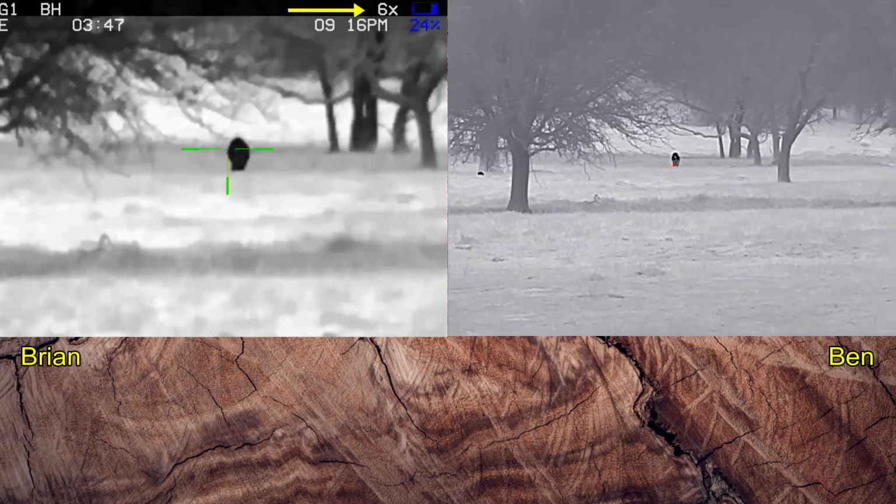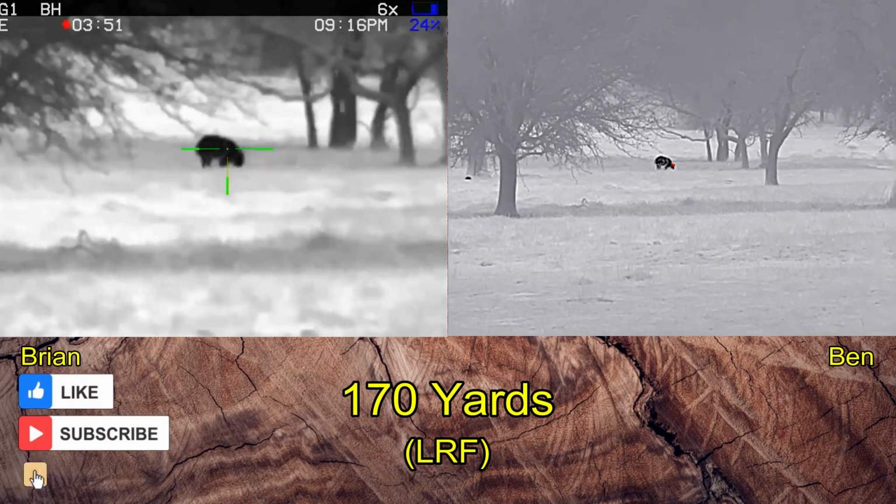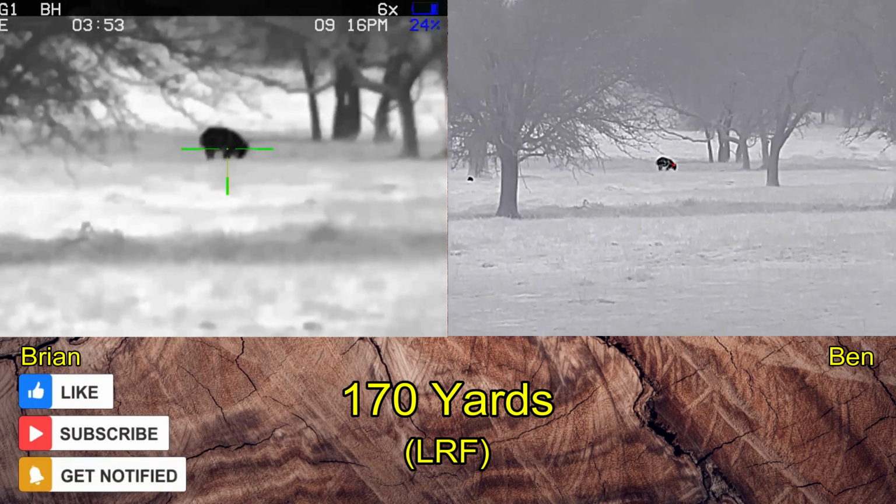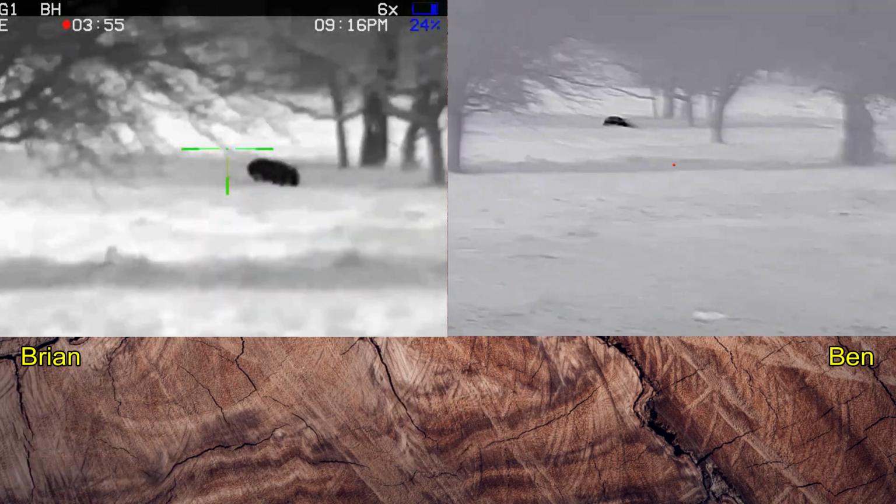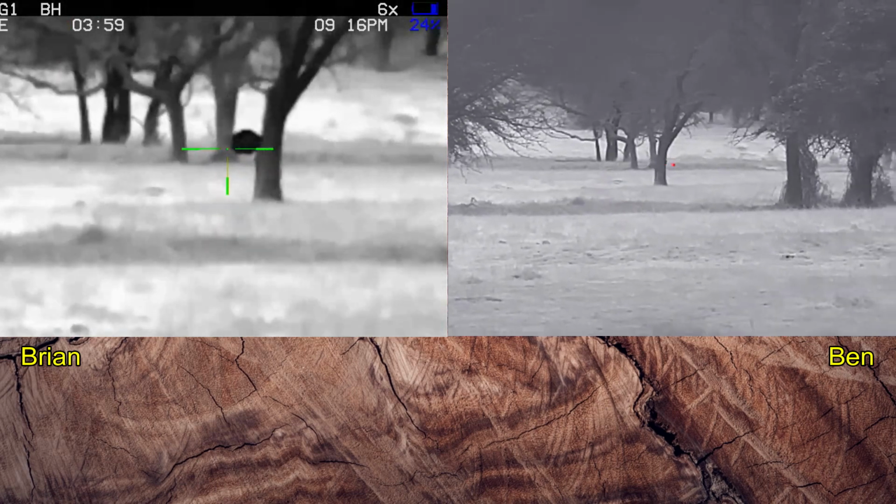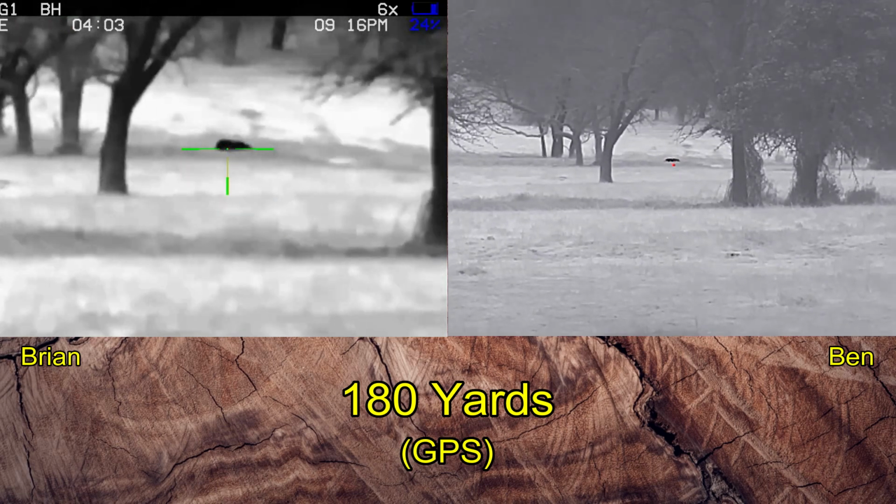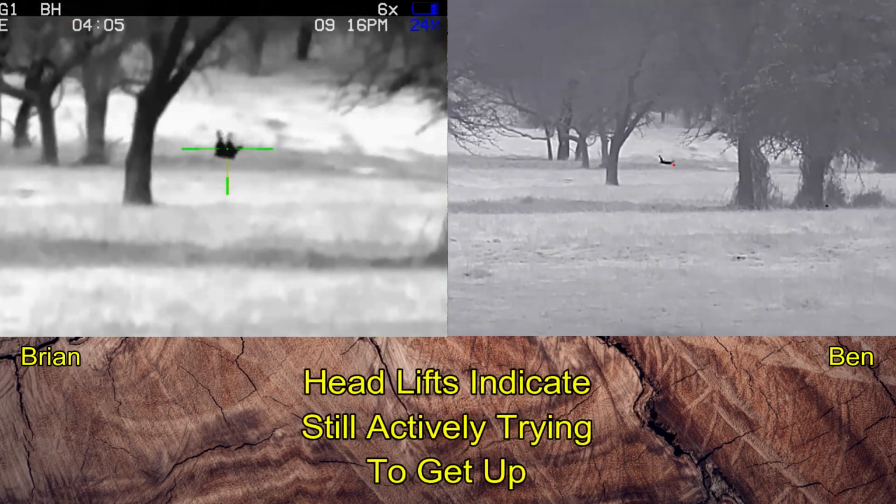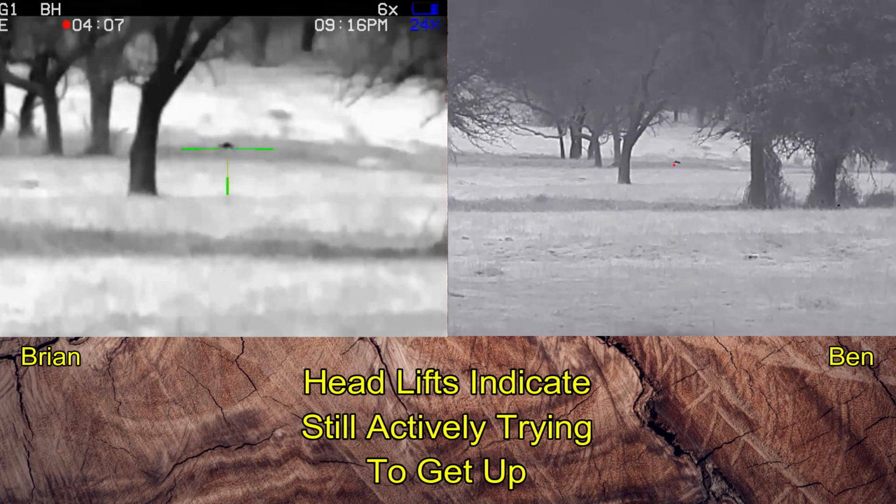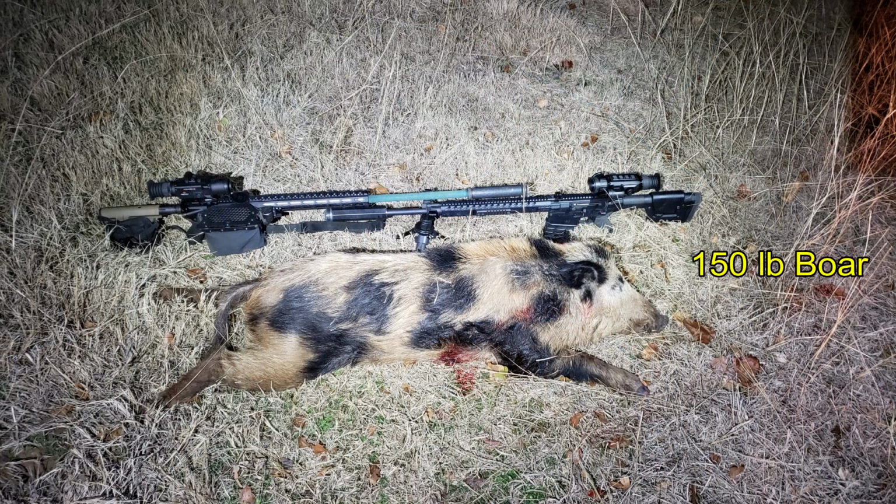I've zoomed in to 6 power, as you can see on the left. Waiting for full broadside. There you go. 3, 2, 1. 2 shots and 2 hits, and the hog is not down. I don't understand that. No, he's down. I figure as long as the hog is trying to lift its head, it's probably still alive, and go ahead and keep shooting it. At least that's what I consider to be prudent.